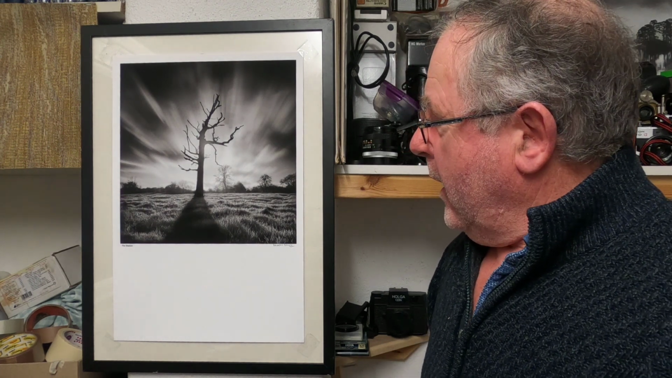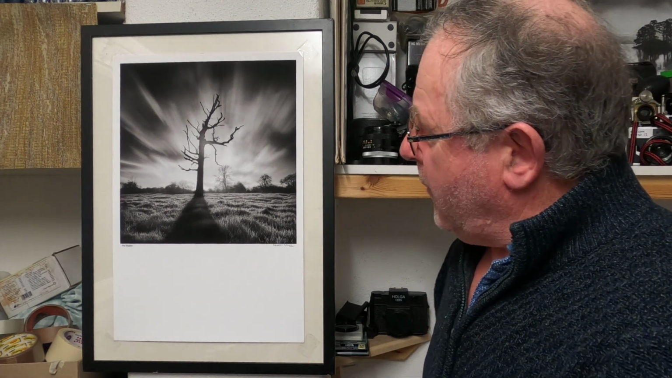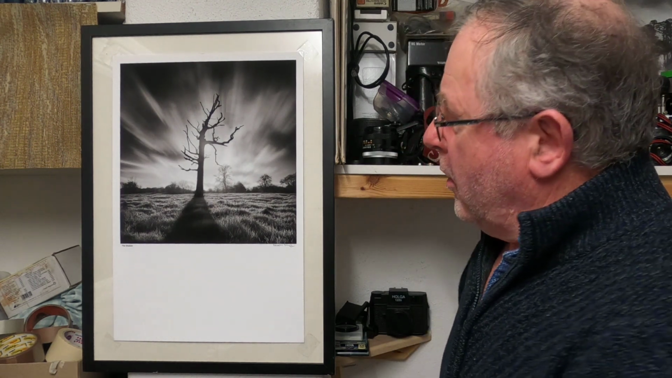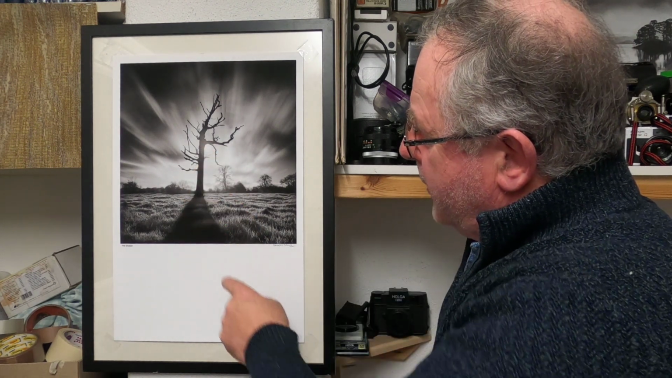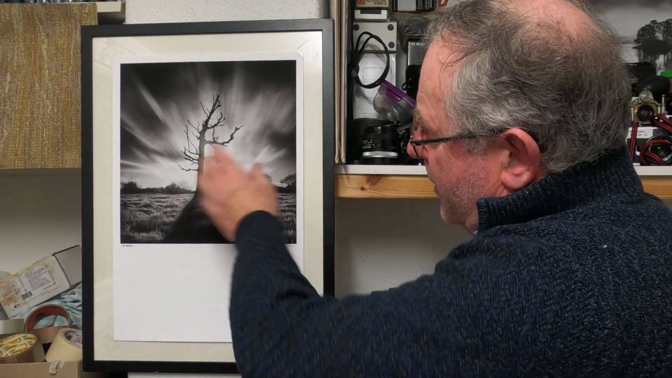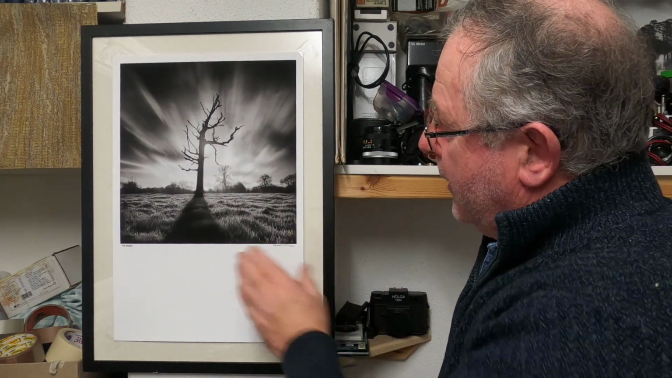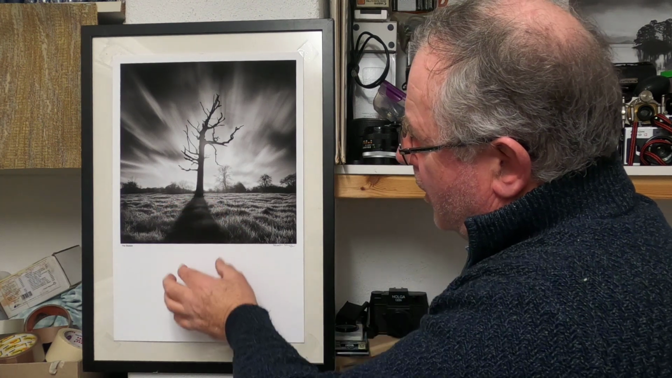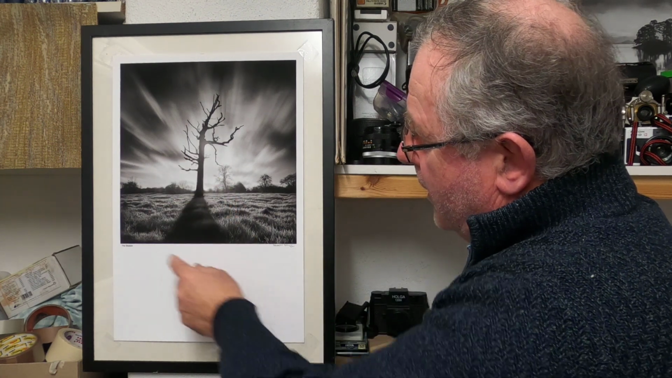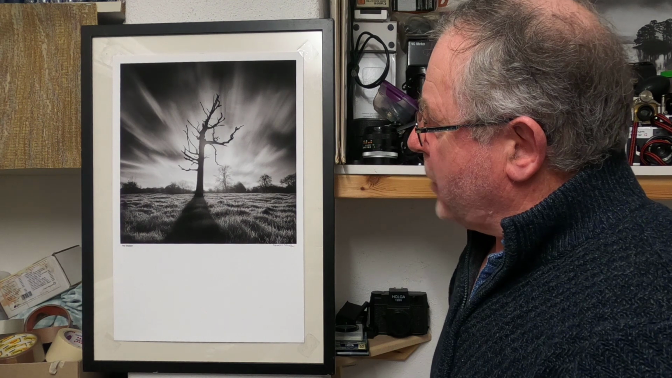So it's print sale time again. This picture is one of my favourites from the Olympus OMD camera. When I got there, the weather conditions were absolutely perfect. The sun was low, so I managed to get the sun just behind the tree, and with it shooting into the light, we get this lovely texture in the grass, and we get this shadow that's coming from the tree. The actual print's entitled Shadow.